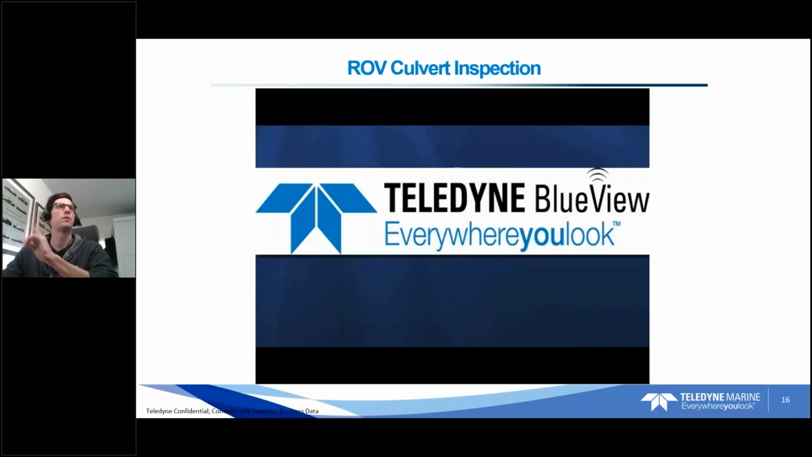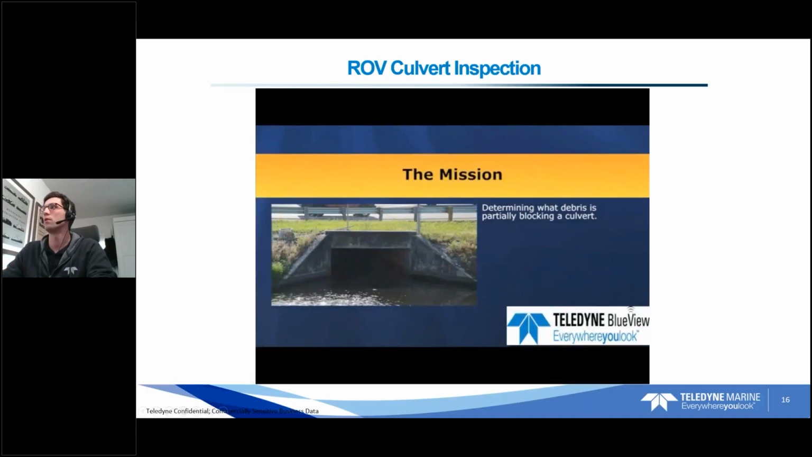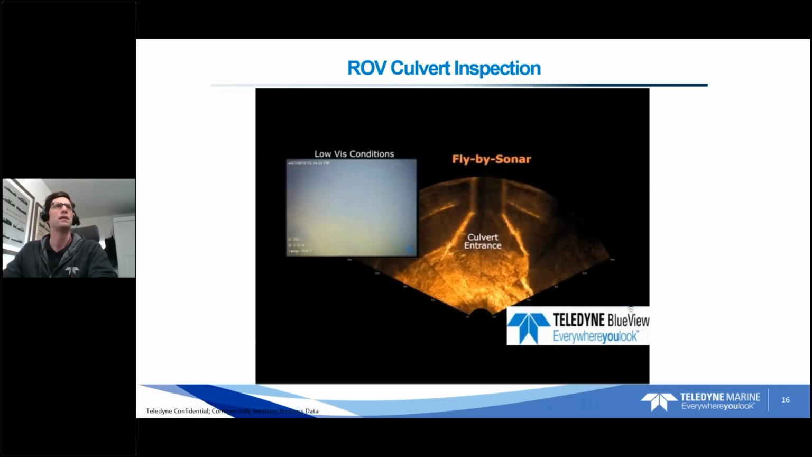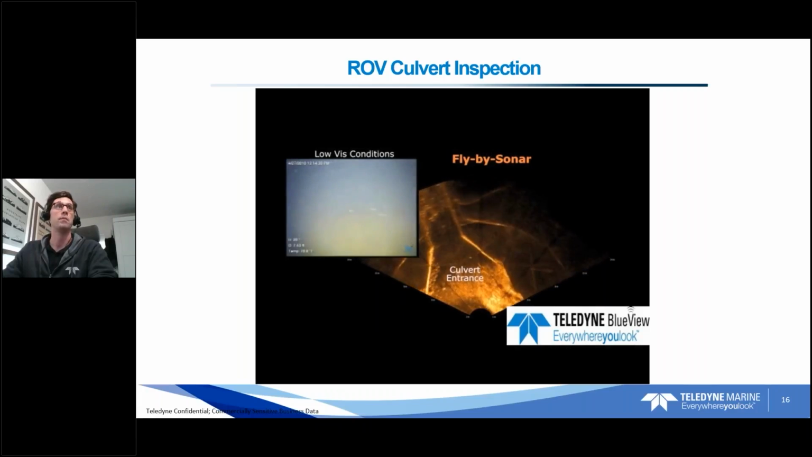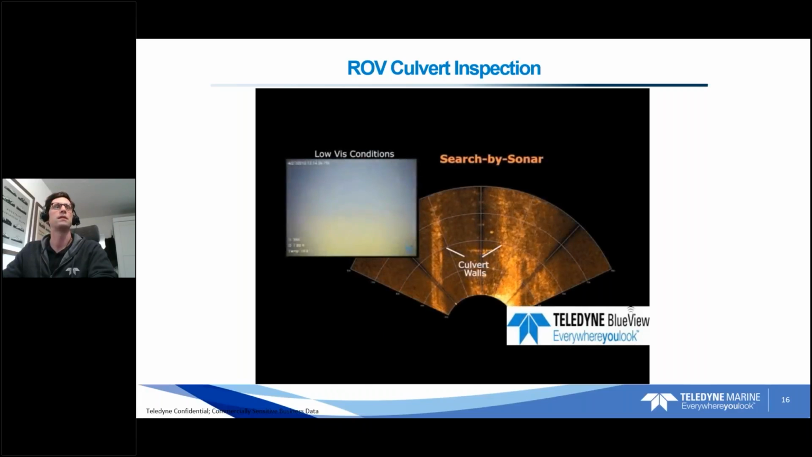And then one more example, and then I want to jump into the software quickly just to give a brief overview. This is just on a small ROV. This is just an ROV culvert inspection. I'm just driving through. I'm not sure if they were searching for something or just a general inspection, but you can see in comparison to the ROV video, which is very low vis conditions, pretty common in most waterways, you can kind of see the image the sonar is actually giving you. This is the 2250 head, the high frequency head we're seeing right now.